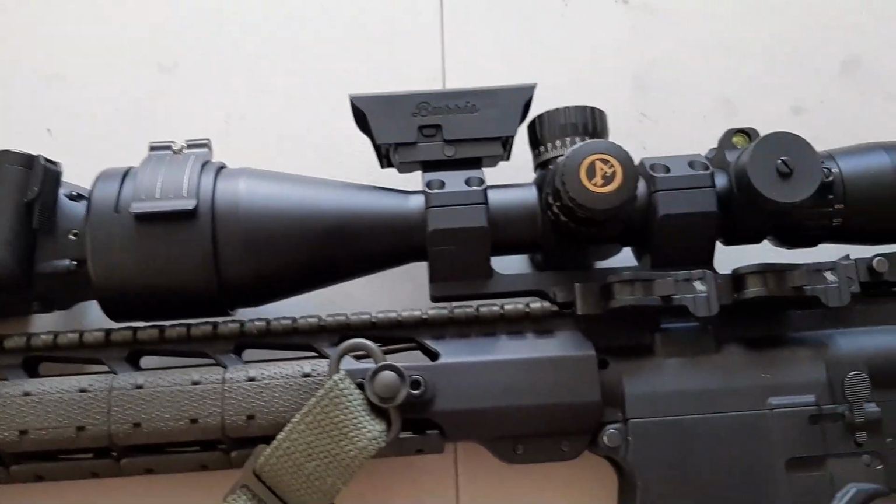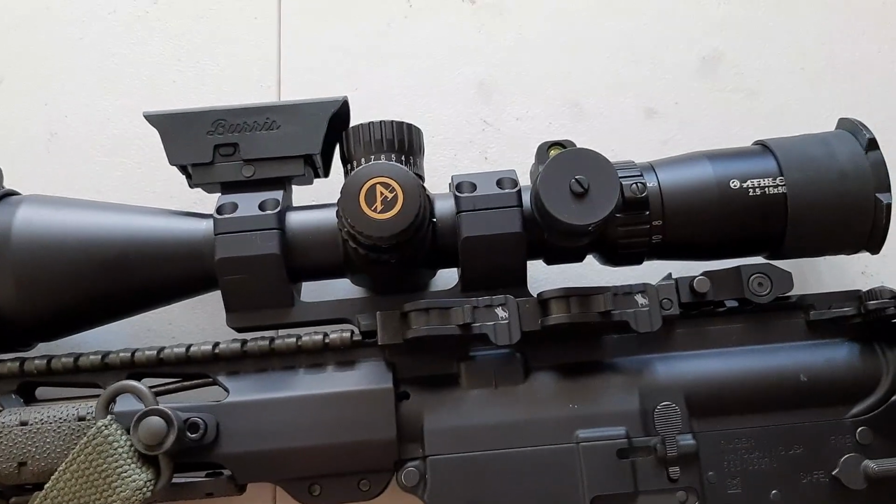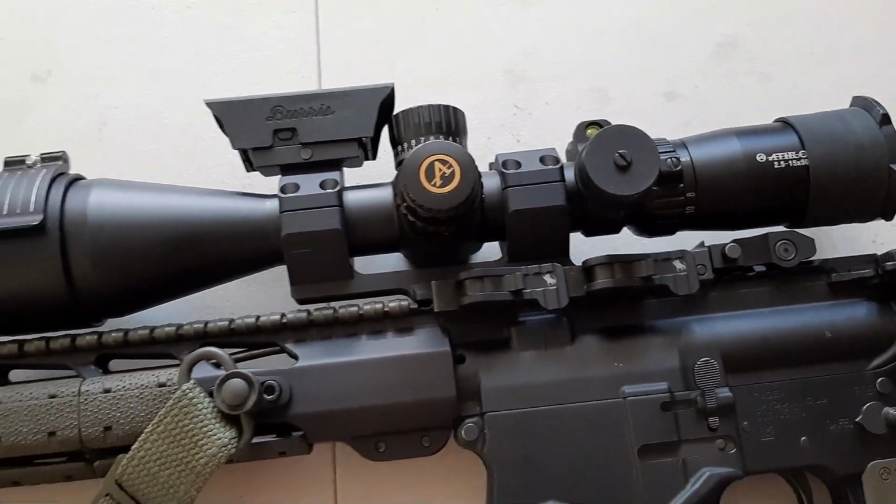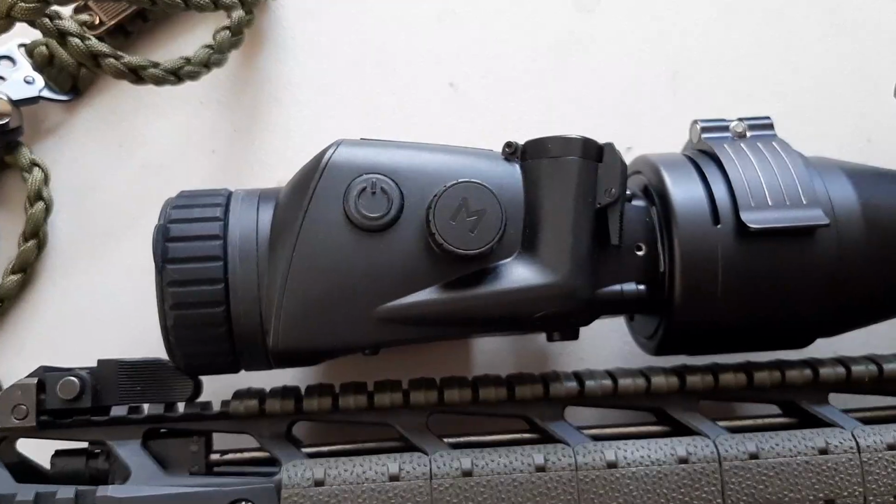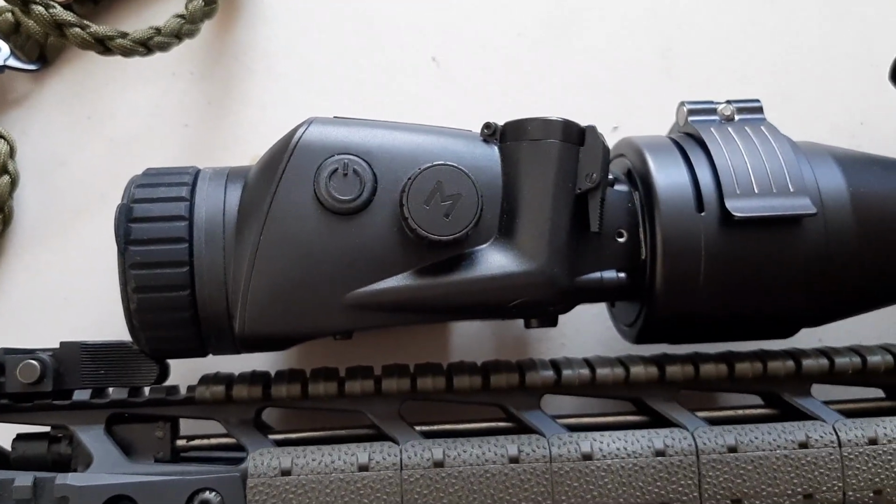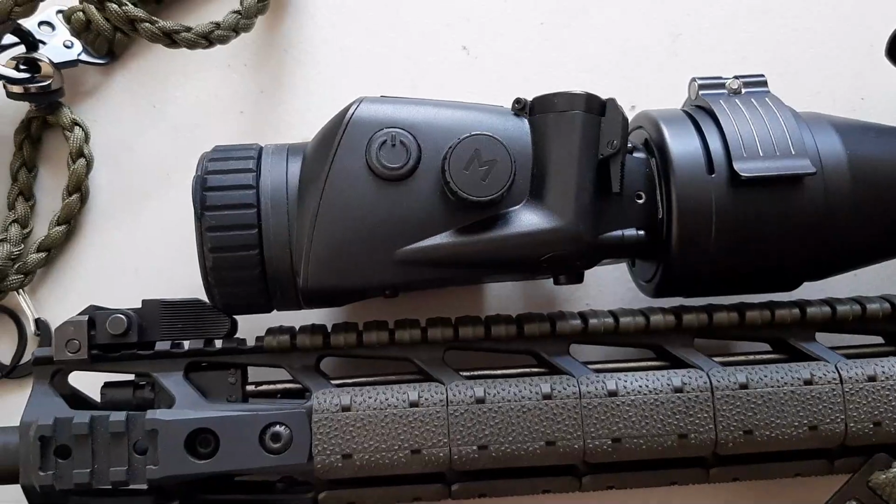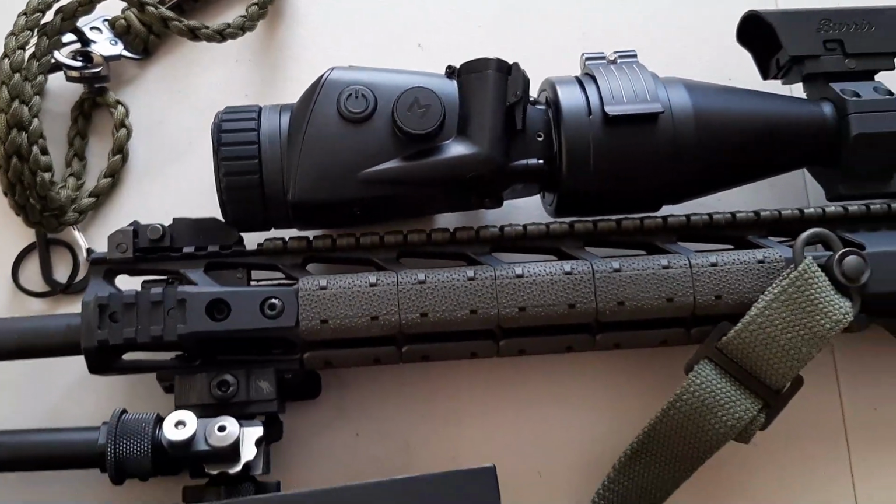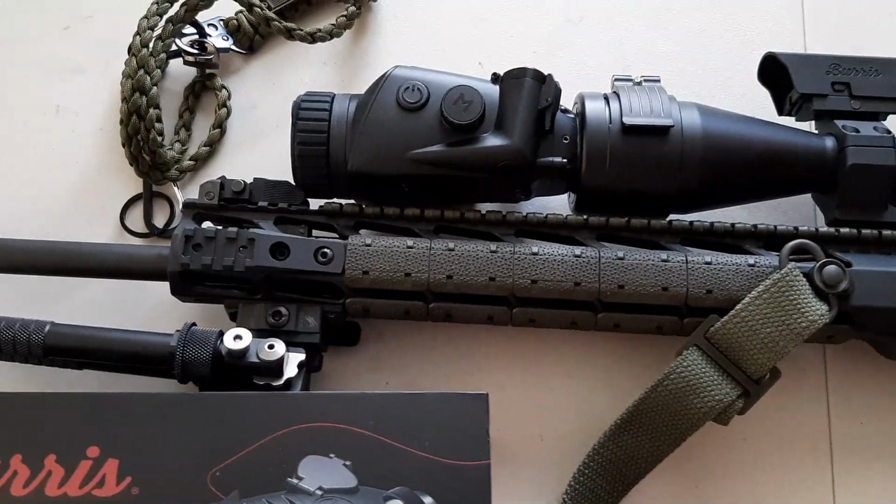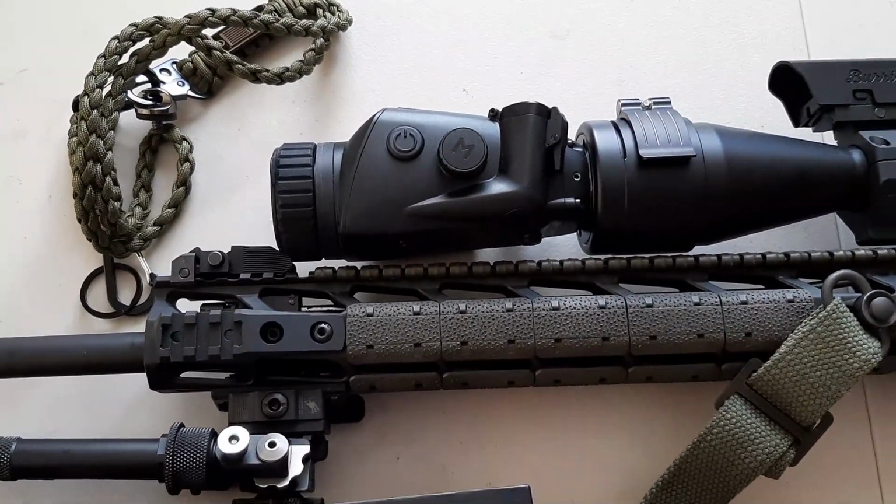So here I have my Ruger S-FAR, and I have this Athlon 2.5 to 15 power scope, and in front of it I have the Burris BTC 35 V3 mounted to it. Just want to give you guys my overall impressions of this thermal. I think it's a very rugged and precise thermal for the money.